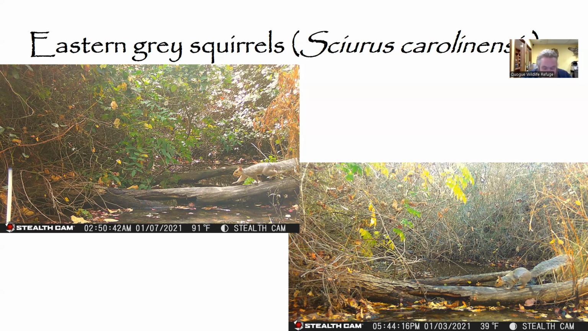As rodents, their front teeth never stop growing, and they're perfectly adapted to the constant gnawing that these creatures need to do to find their food and their places to live. And these guys communicate using tail flicks that almost work like flags.